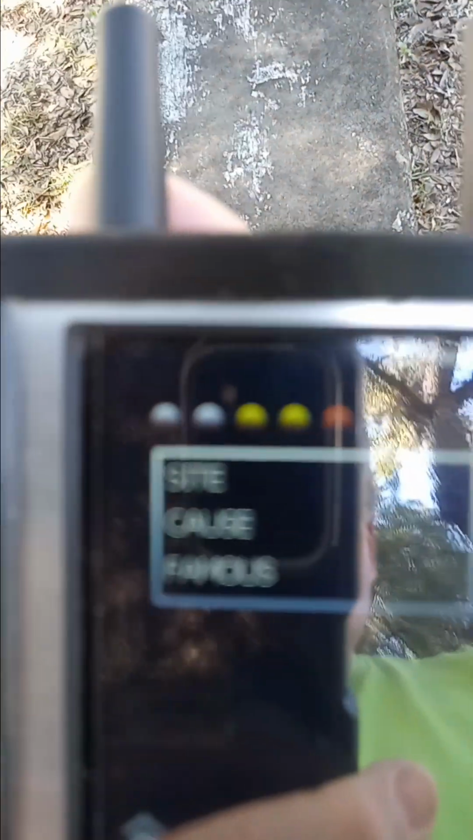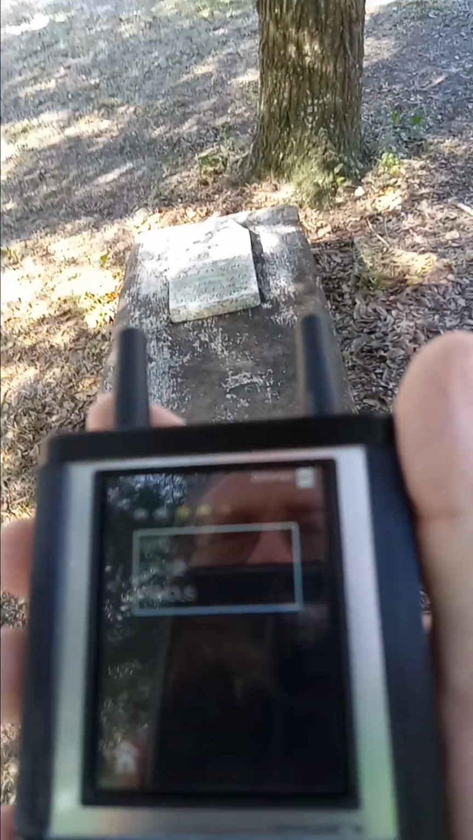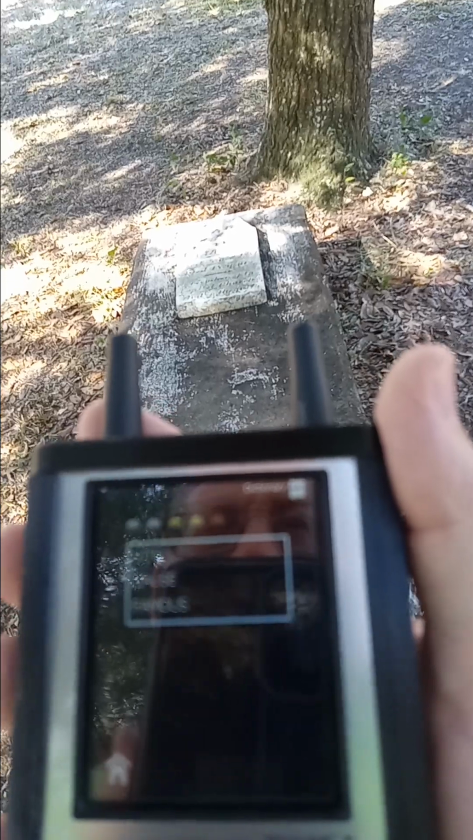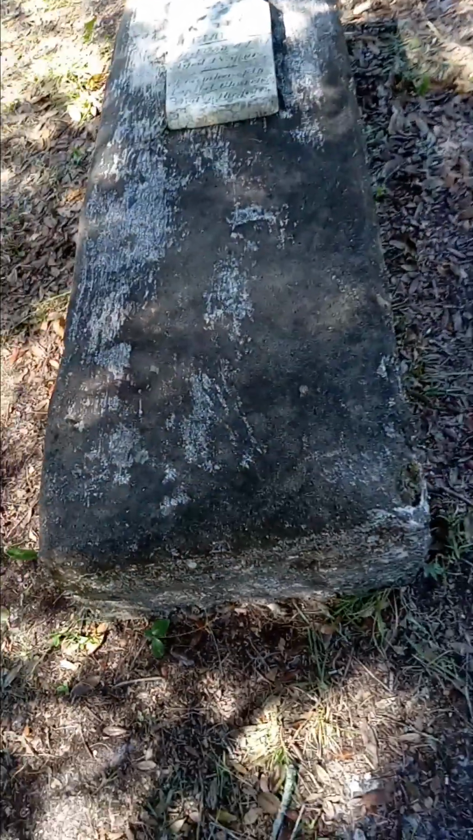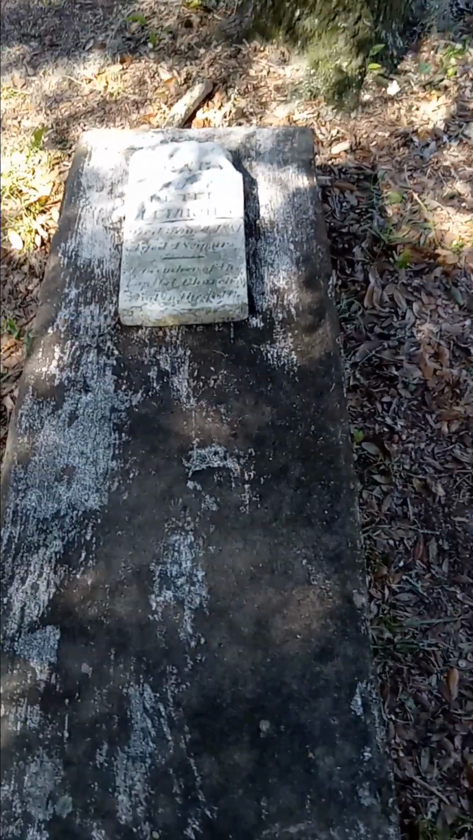So, yeah, I think the tombstones really show the uniqueness of the architecture. And I think a lot of the people are really outgoing personalities. You know, I don't know that much about Mrs. Gracie Peter.